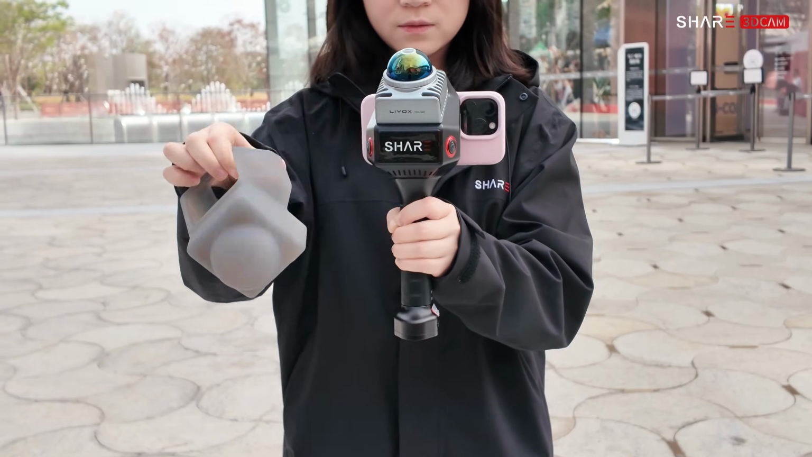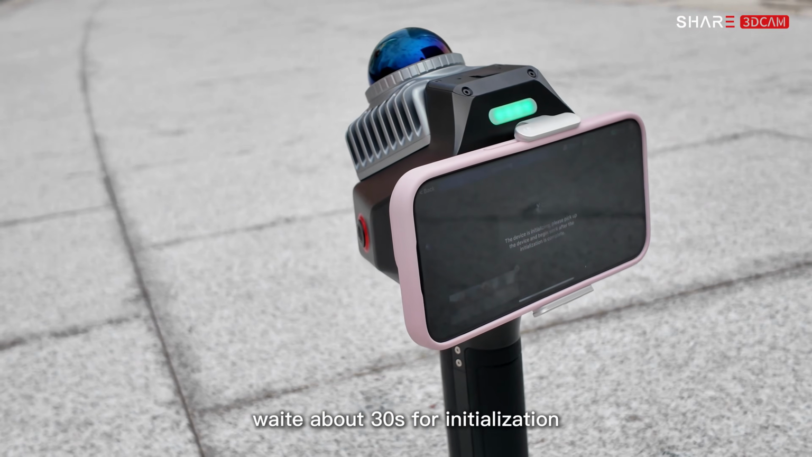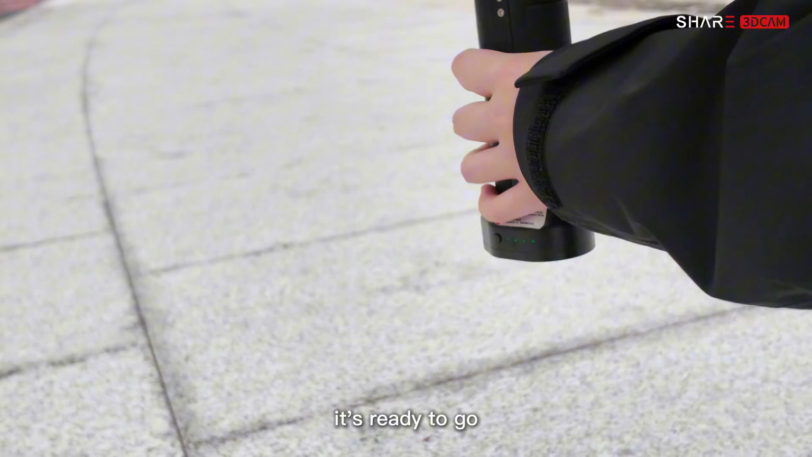Remove the LiDAR cover, then place the device on a level surface. Wait about 30 seconds for initialization. When the green and blue light stays solid, it's ready to go.